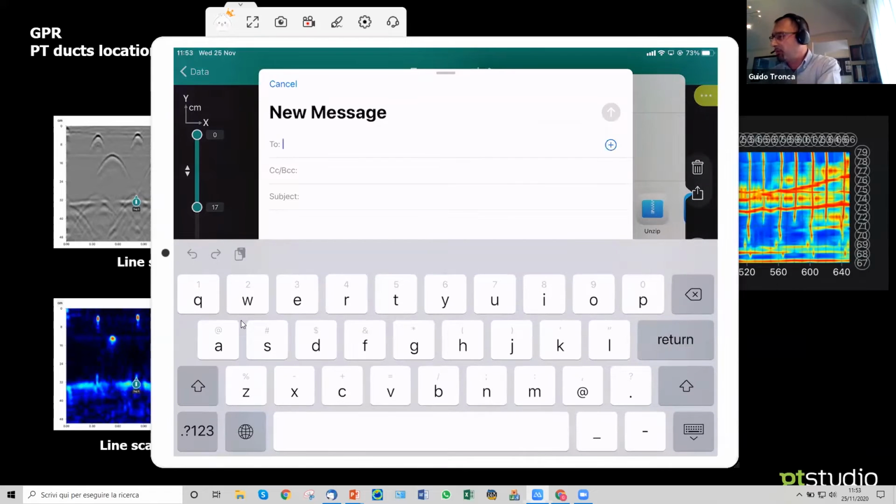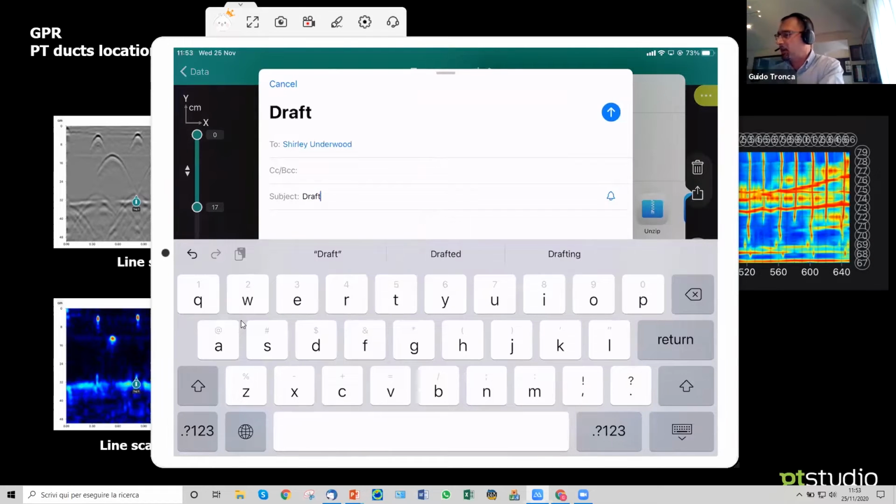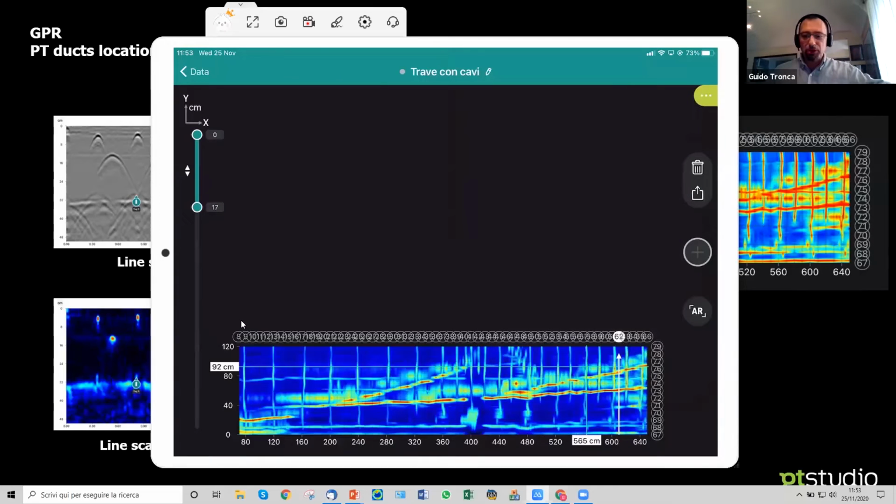I have this awful Dr. Underwood that is always late and chasing me for draft results. Okay, here we go. I bought time, my customer's happy.